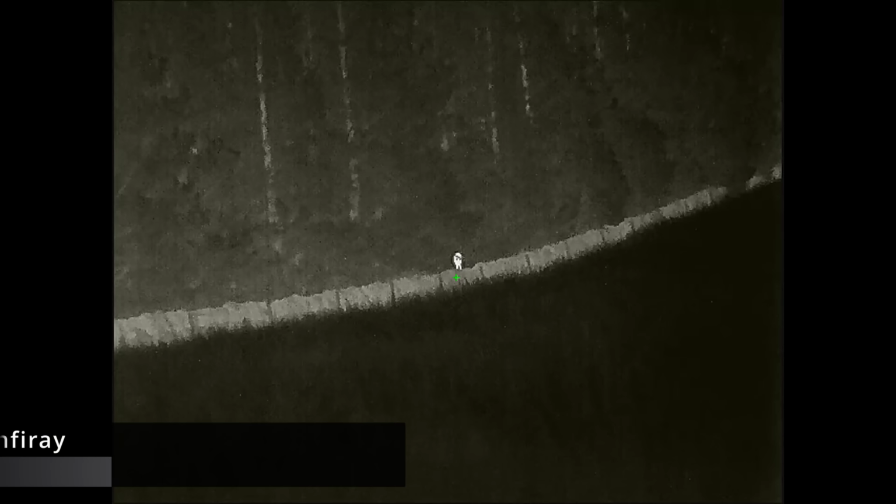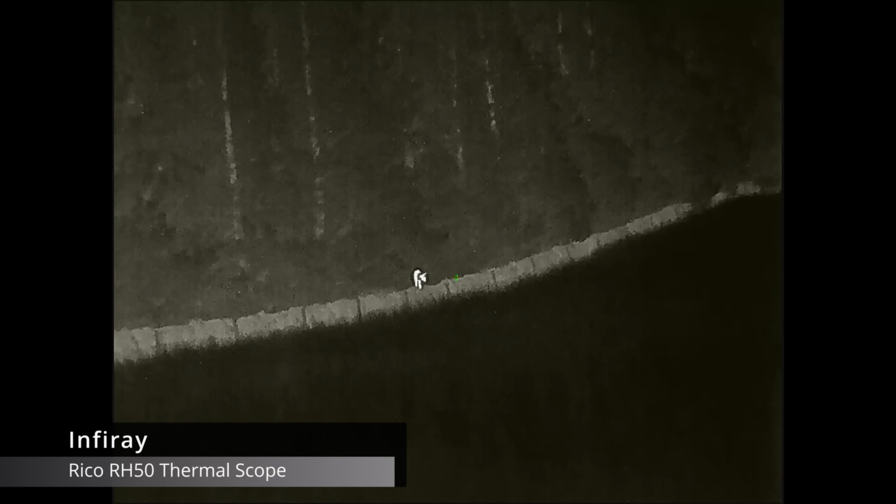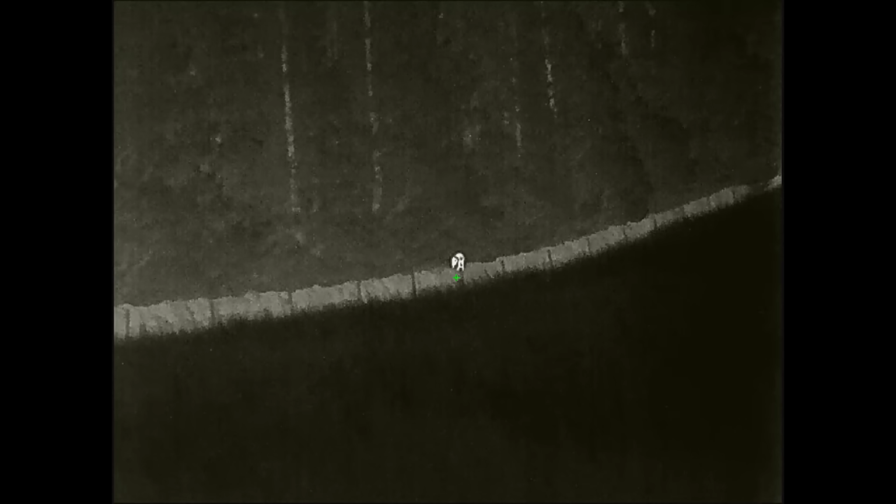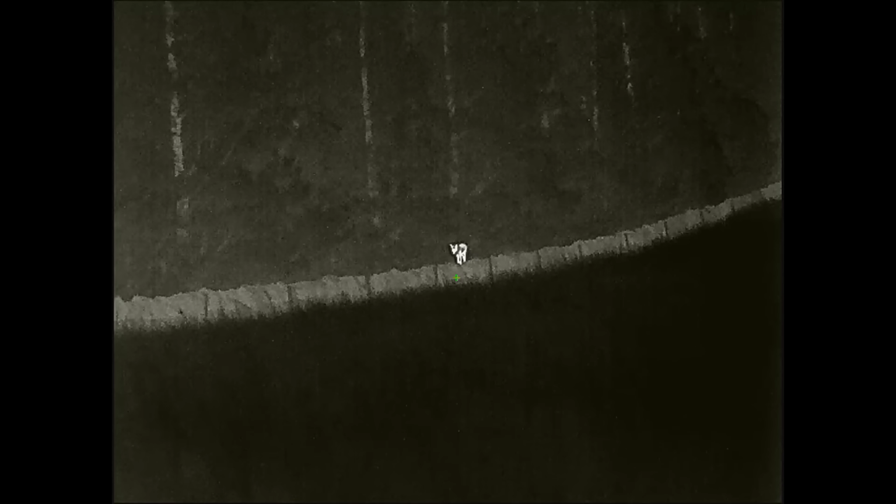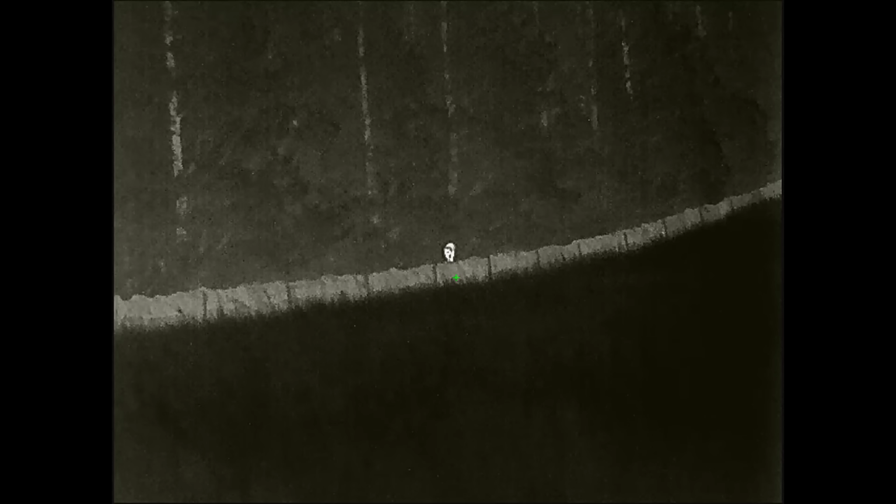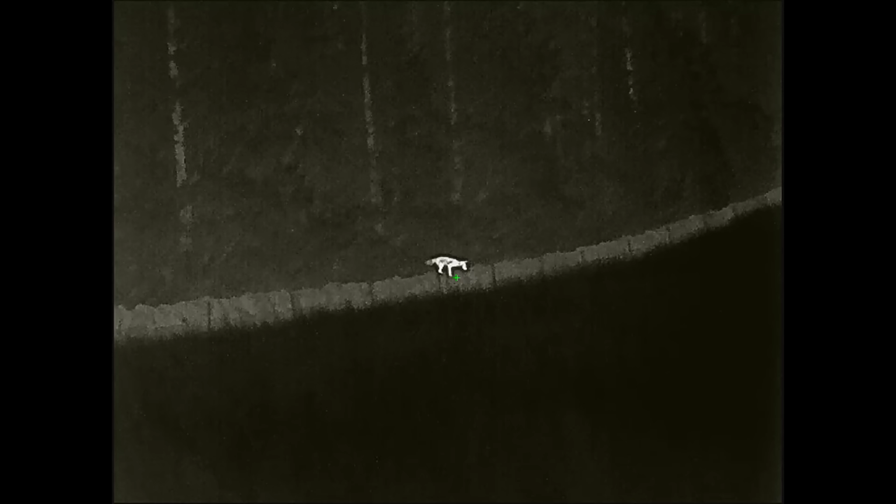Here we have a fox coming along the wall, and as you can see it's hunting, doing exactly what I was describing when we saw the vole earlier on. Anyhow, I'm going to let this one continue its way down. I'm not going to put the caller on because it's actually making its way towards me, and fortunately it's going lower into a dip, which means I'm above it. On the bad side though, it's on top of the wall, so I can't take a shot at it. If it drops down though, I can.